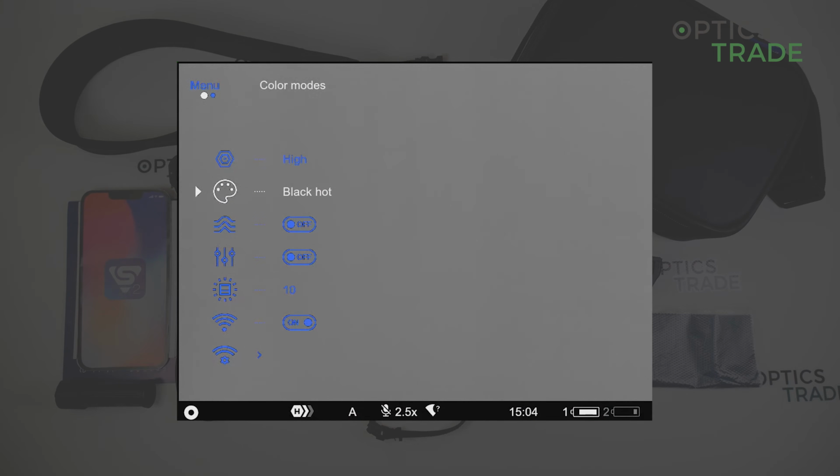The amplification level, color modes, the smoothing filter, which is used to reduce the digital distortion, then user mode to save the user's brightness and contrast settings, icon brightness, Wi-Fi activation, Wi-Fi settings, then on and off for the microphone, rangefinder settings, calibration mode, then general settings. You have also the option of defective pixel repair, and you can also look at the device information.